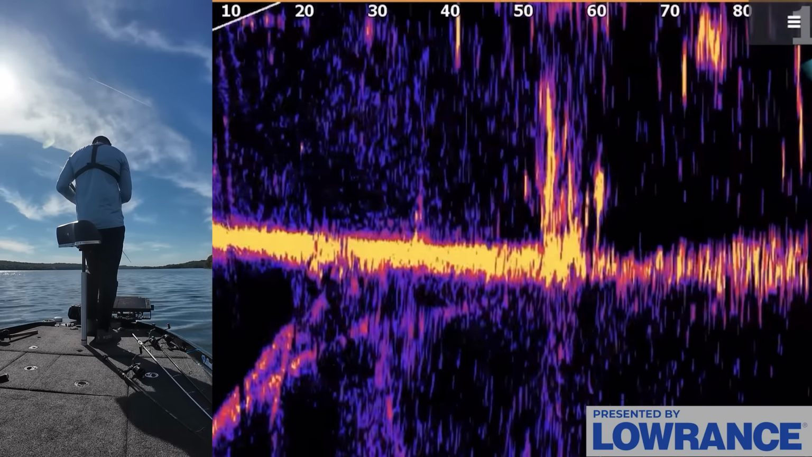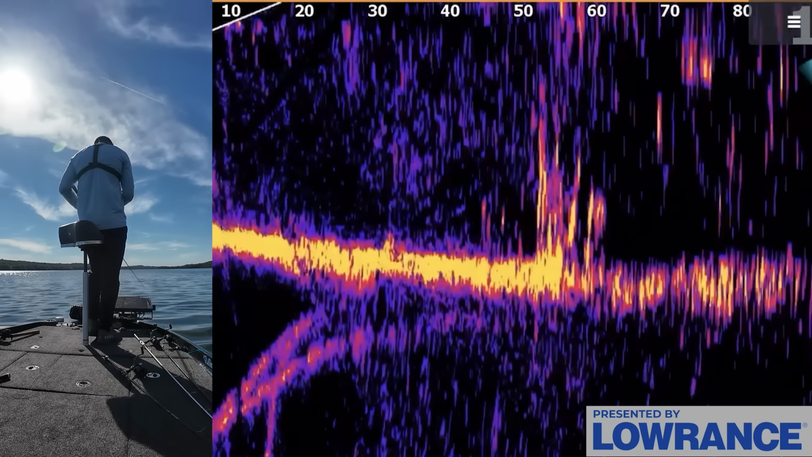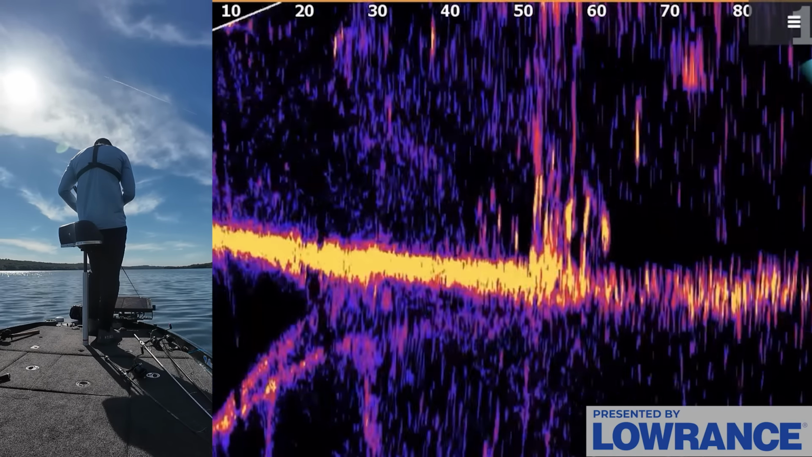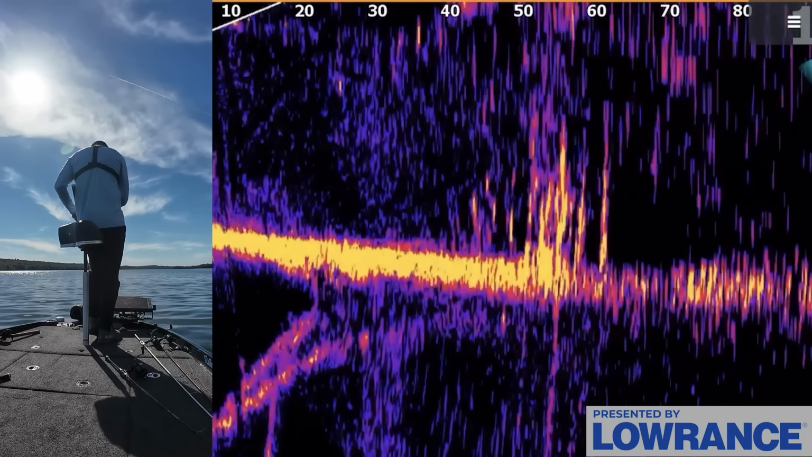That looks like a big fish, and there's some big ones in this lake, I've heard. Never caught one, but I've heard there's big ones. I want to keep them honest. So I'm trying to throw stuff like this glide.